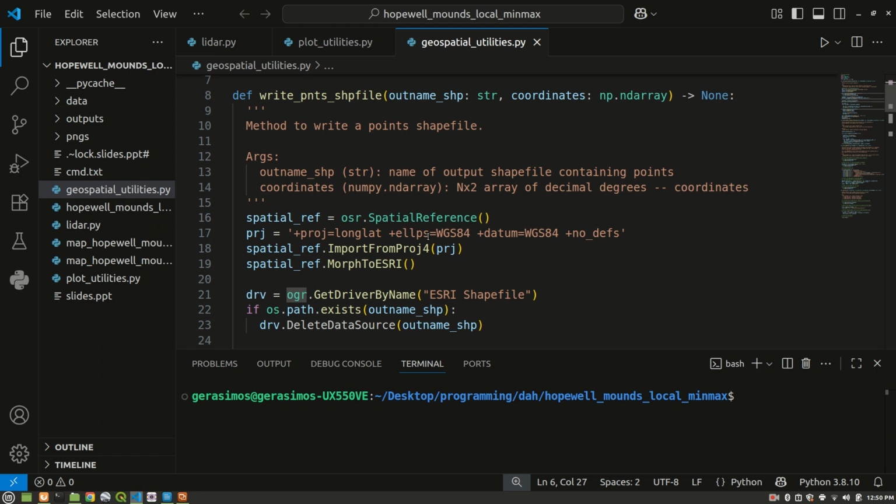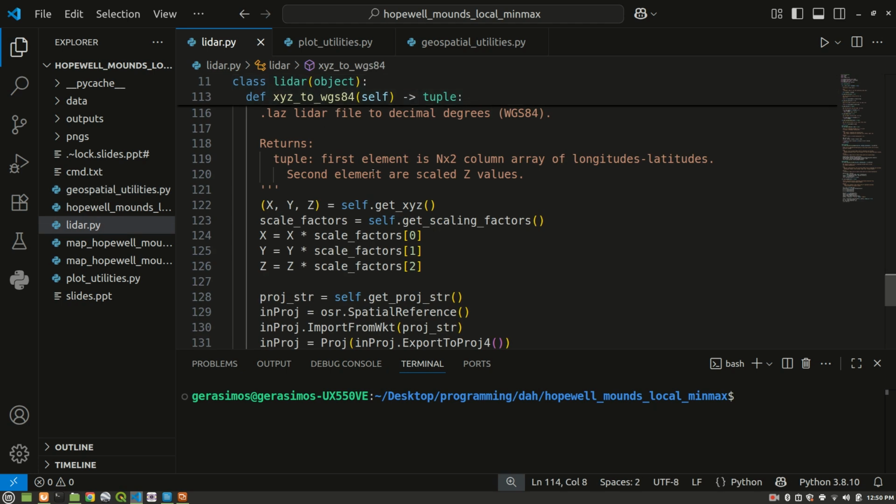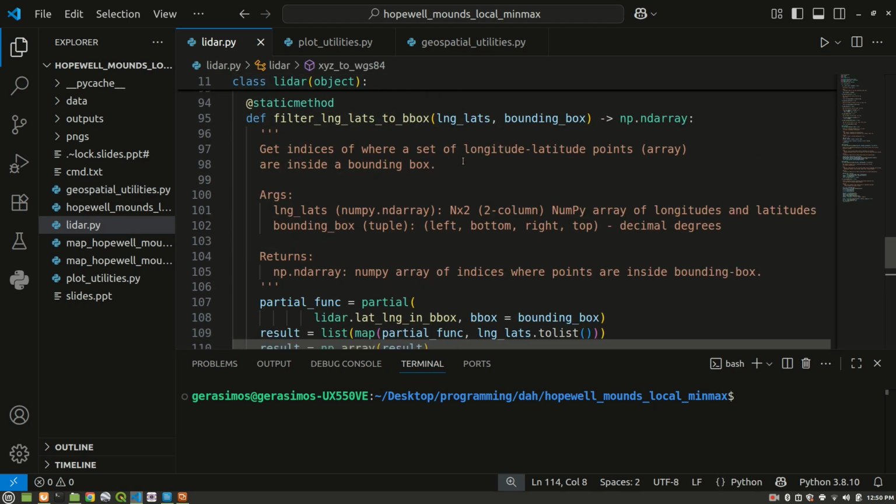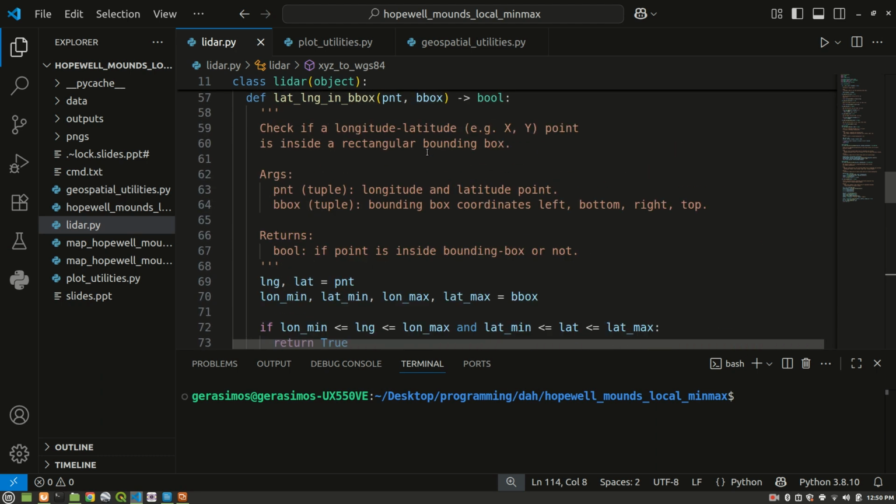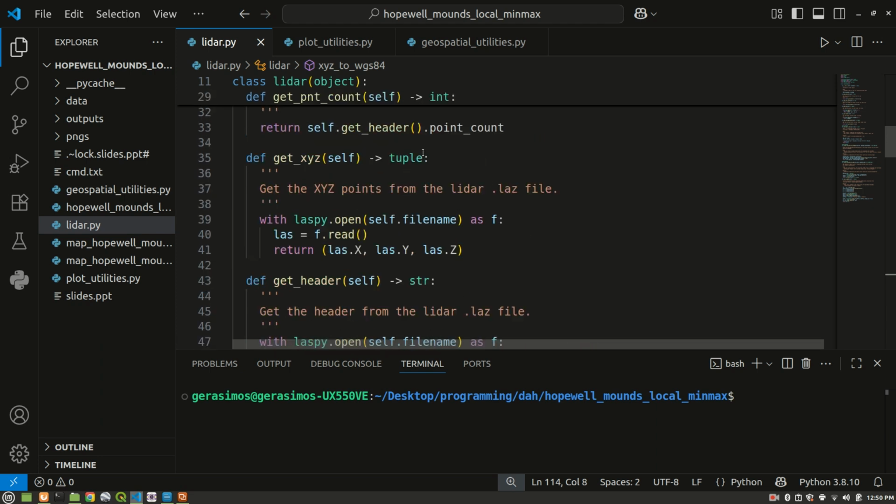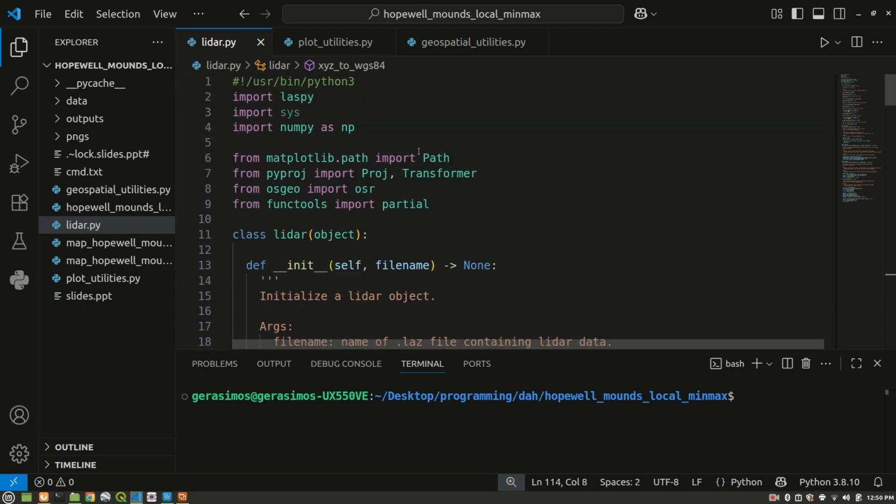So go in here into Visual Studio Code. What I have here are three Python utility classes, and lidar.py, you might have seen this before from my first video, episode 1. Actually, yes, it was episode 1. We were visualizing the Grave Creek Mound in Moundsville, West Virginia. So we had this LiDAR class in lidar.py.